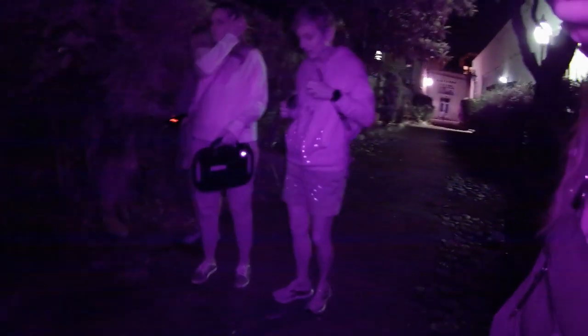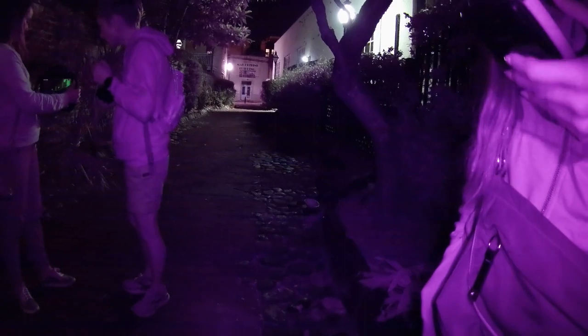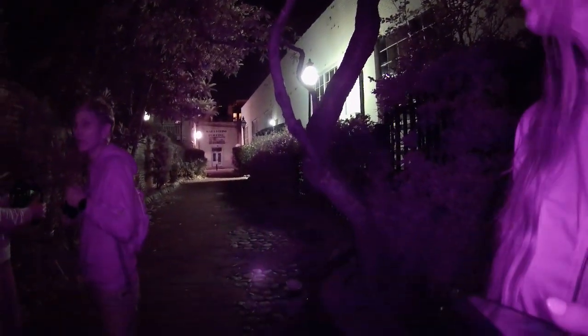Definitely let's get some footage while we're in here. I see that you're recording already, but I would steer up that direction because we never know where things are going to pop up anyway. We've caught orbs in this location before, and we have caught some weird anomalies. With the SLS, it's kind of difficult, just so you know, because there's a lot of foliage in here.